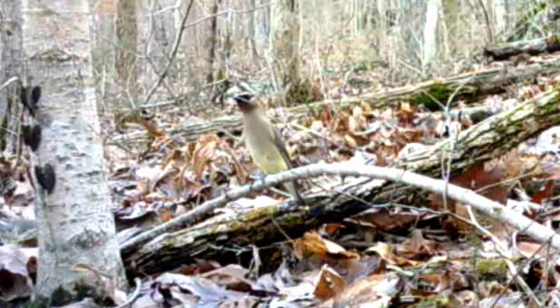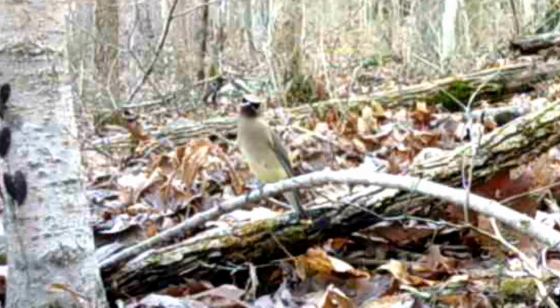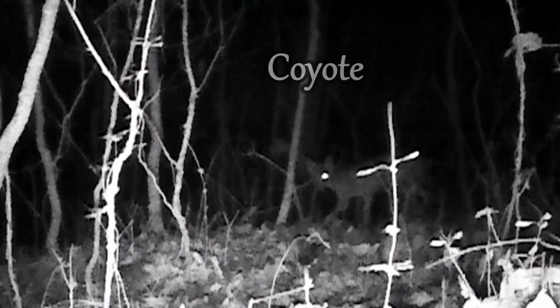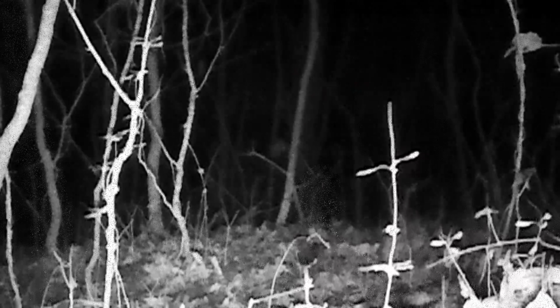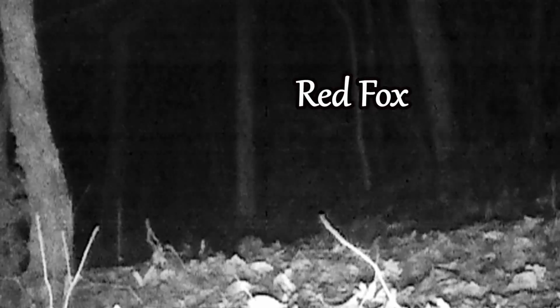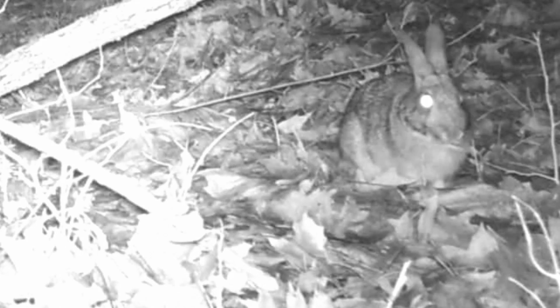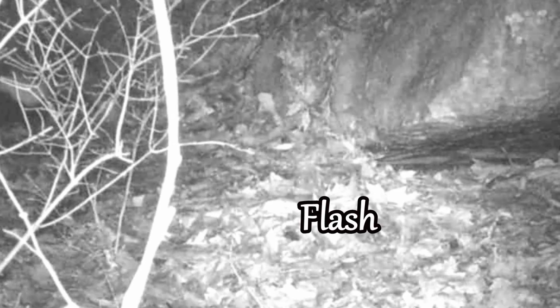Now I see these old cedar waxwings around lately an awful lot. I figured they'd move on, but they're sticking around. Now here's an old mangy looking coyote. Them other coyotes look like German shepherds. There's a red-tailed fox. You can tell by the white tip on its tail. They're real elusive. There's a skunk. Looks like Flash. And all these predators, bobcats and fox, they're trying to get these little rabbits, but they don't get them all the time. Now there's Splash, coming out of the rock motel.